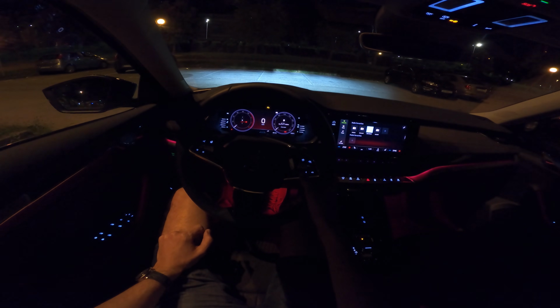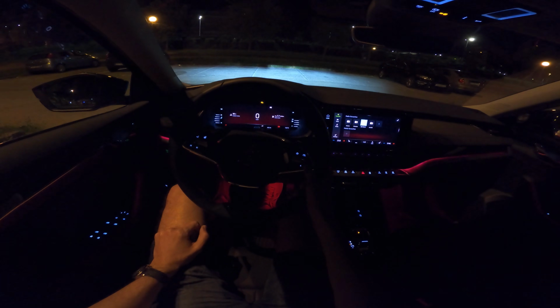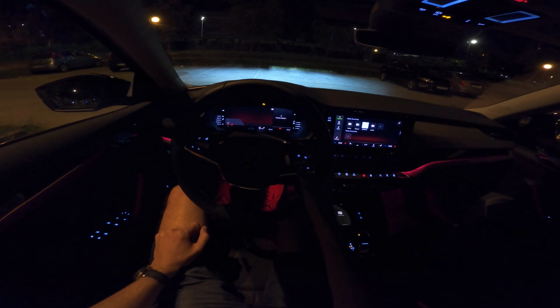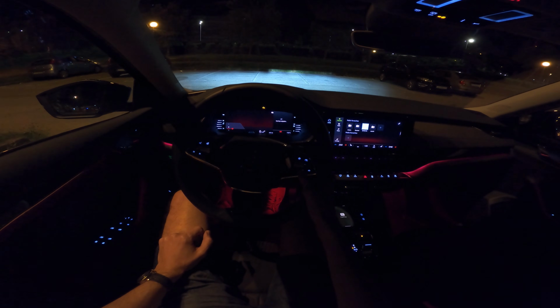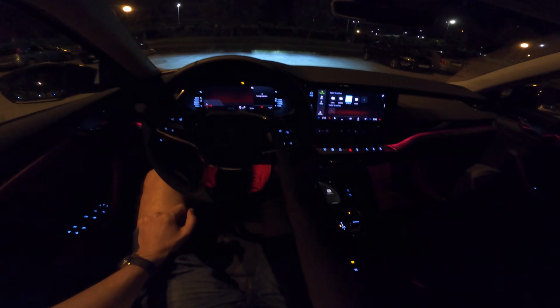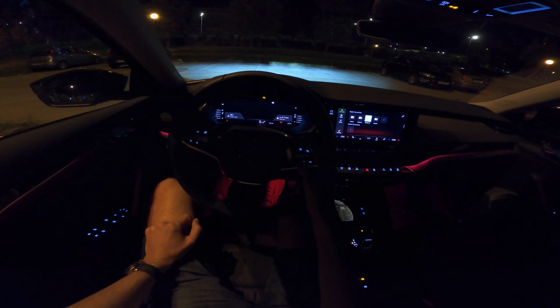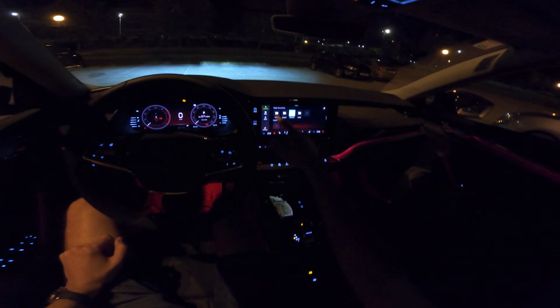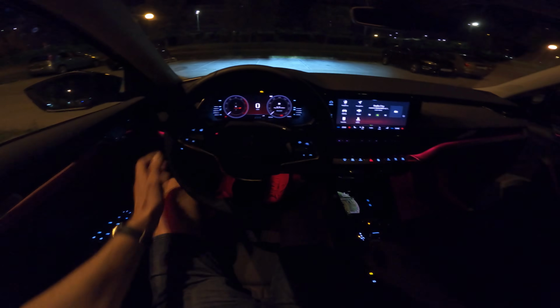Again, one of these should have the navigation. Okay, it's booting up. So if I press home, just a little bit about the infotainment, then we're gonna head to the road.